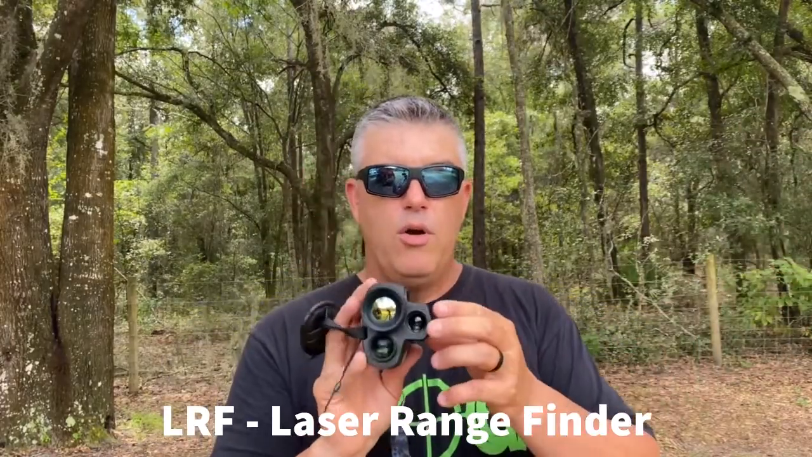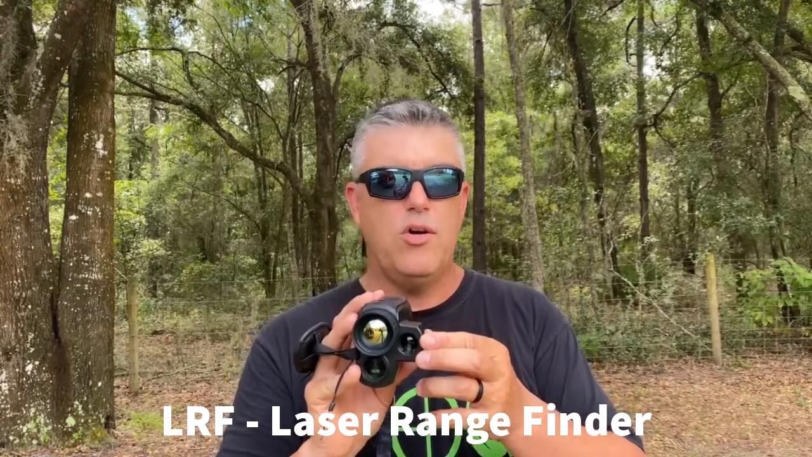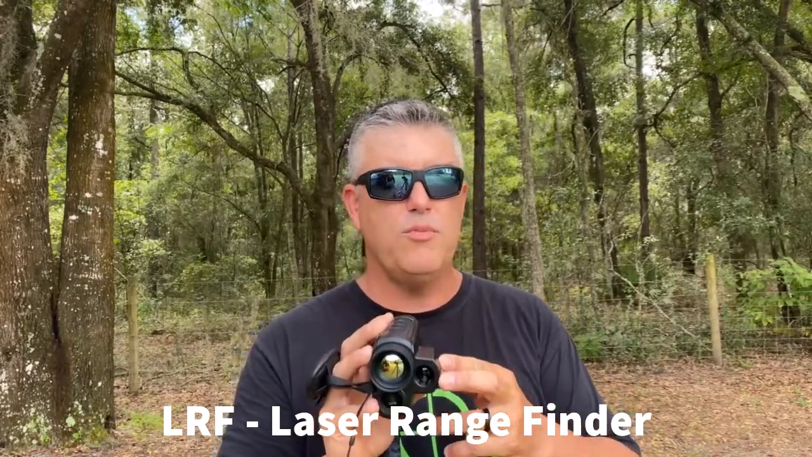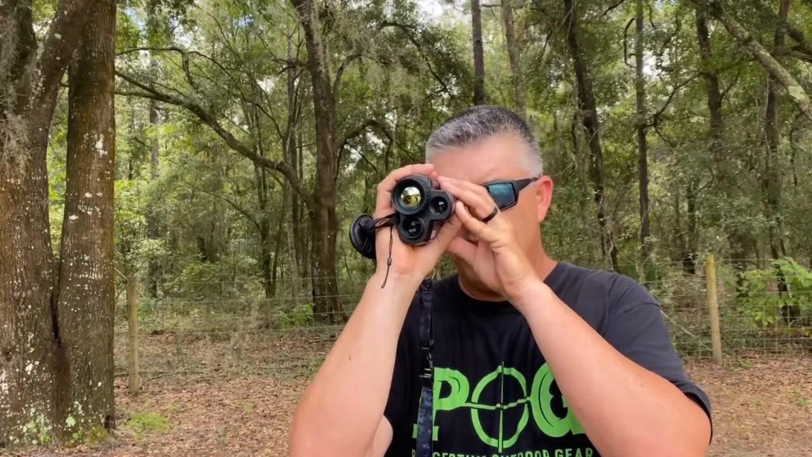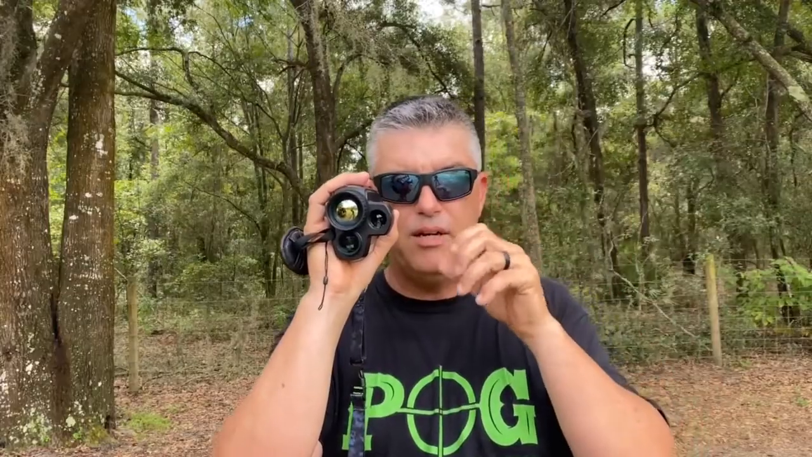The LRF works great. It works out to 600 yards. It works well unless it's super foggy, and whenever there's fog in the air, the laser won't cut through it and it won't return anything, but most of the time it works very well. I do find it hard sometimes to get a good range on things, especially if they're farther out, because this thing isn't on a tripod and you're moving around, and whenever you're out there, it's just hard to get a good true reading, but it works well most of the time.